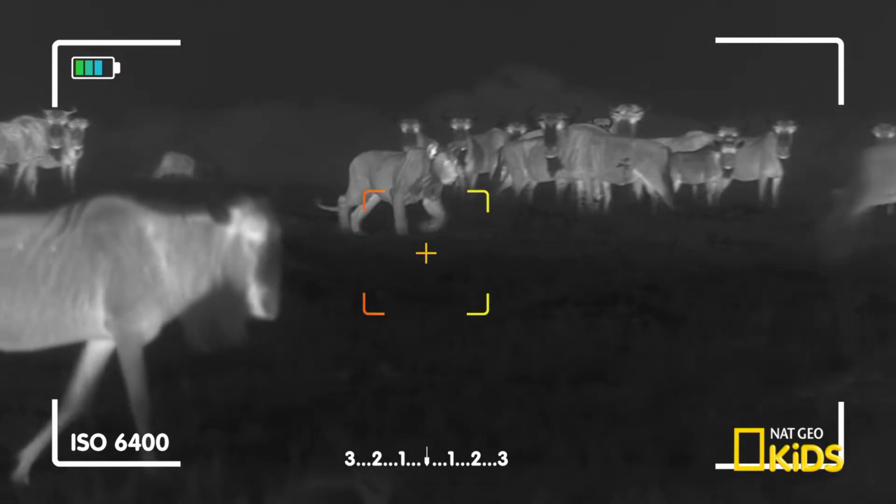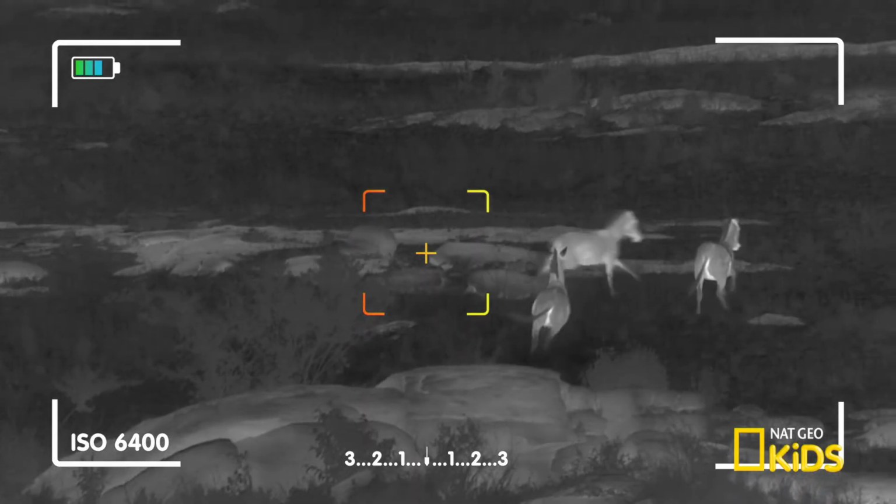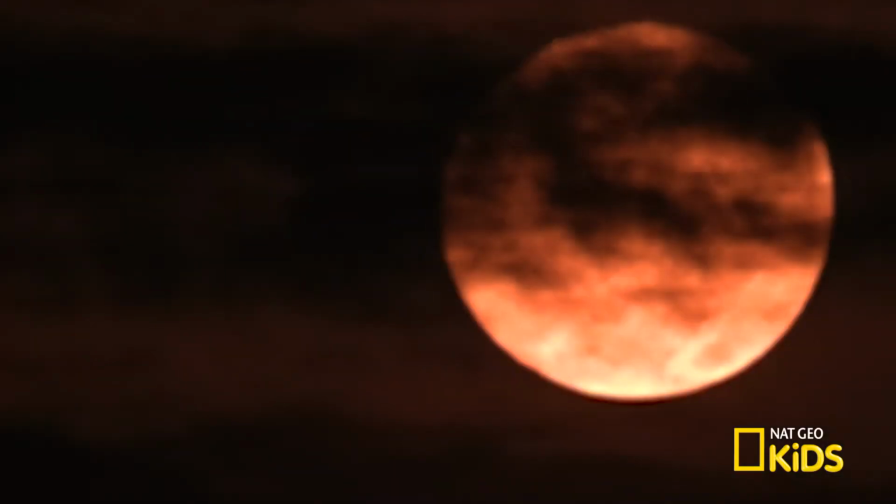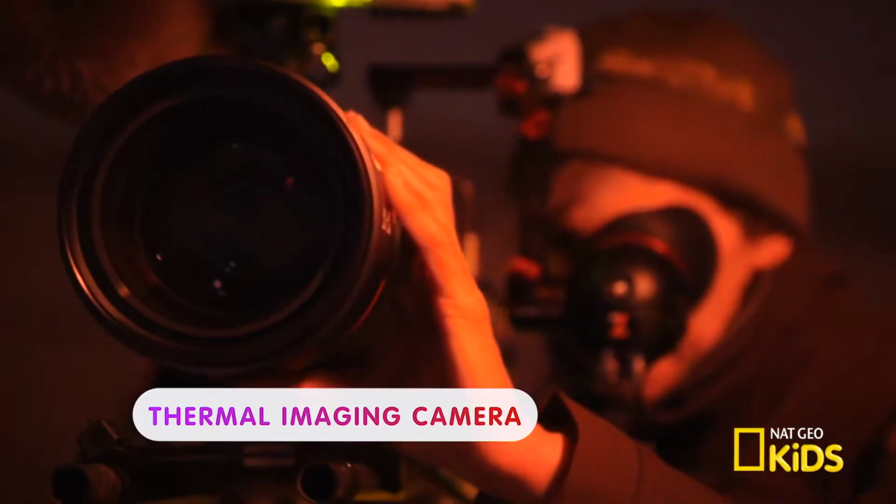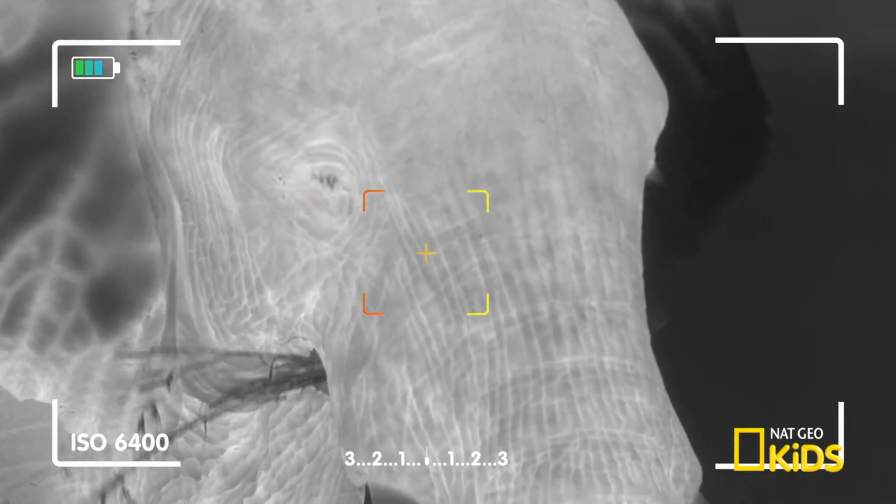Oh look, lions! They're on the move, so watch out. Using only the natural light from the moon, a thermal imaging camera captures pictures of animals in the middle of the night.